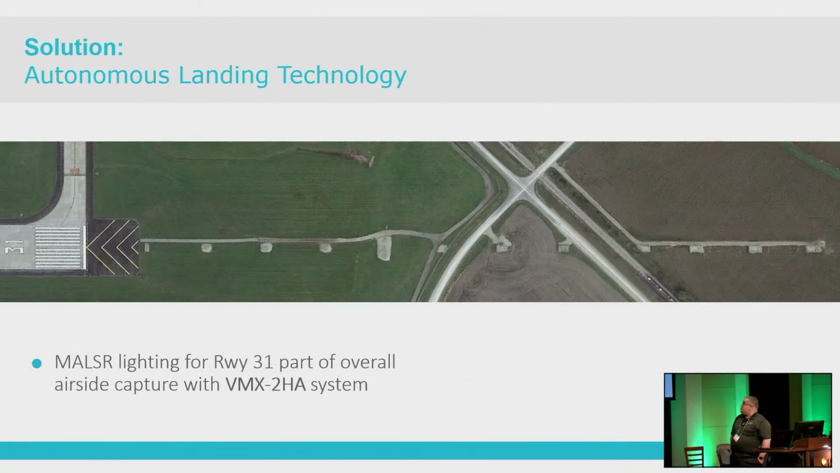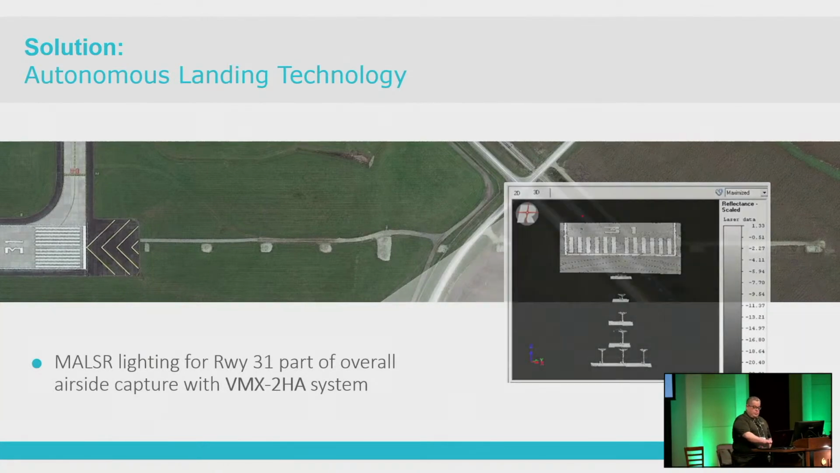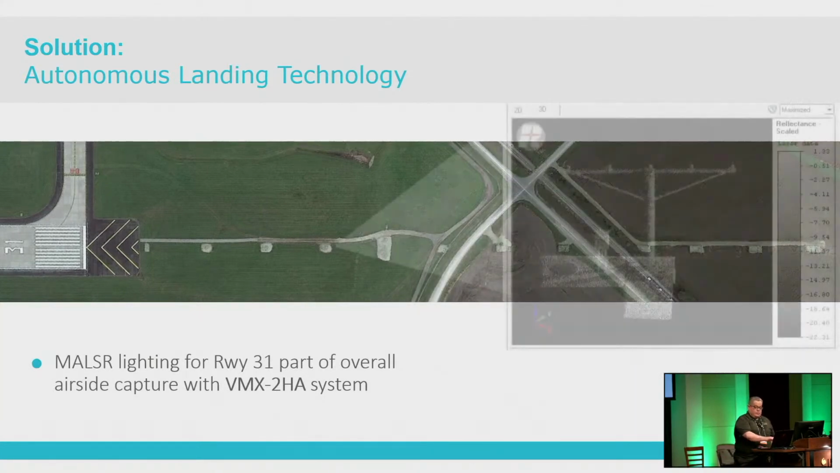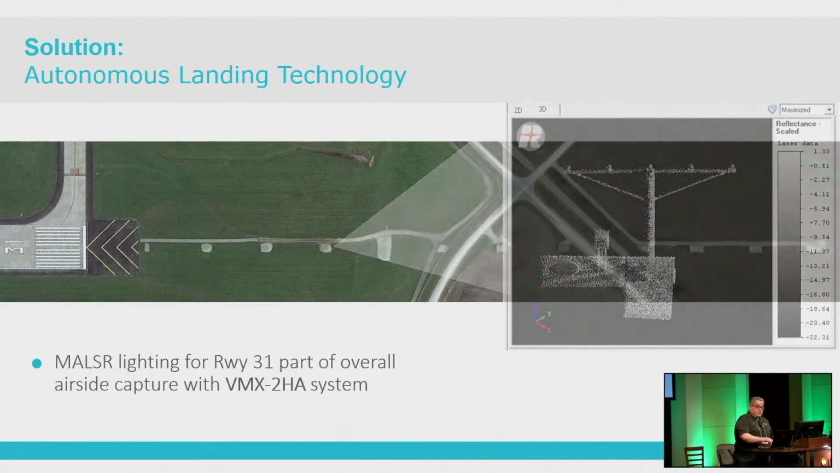This is the medium intensity approach light system. Basically, those lights extend the runway so the pilot can make adjustments. Now, in this case, the airplane will do the adjustment itself. This is how it will look for that airplane. Another look at that detail on that lighting system.